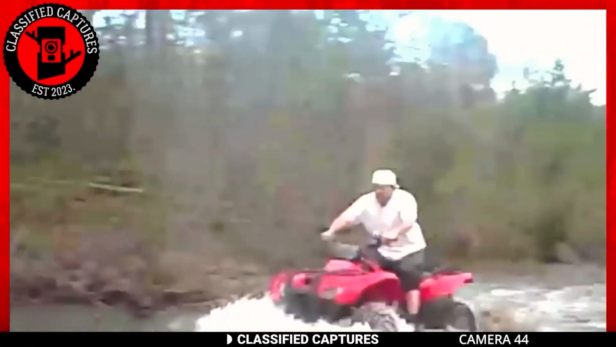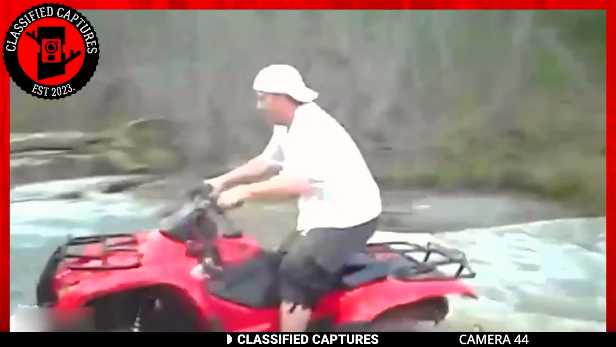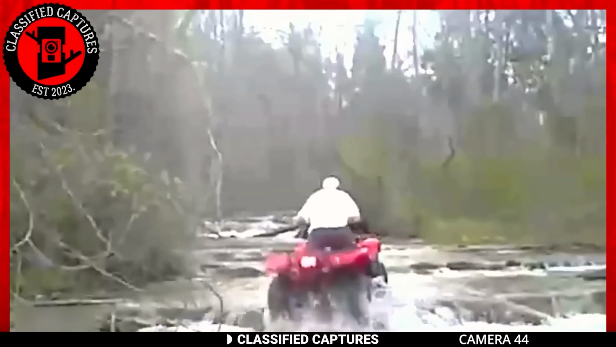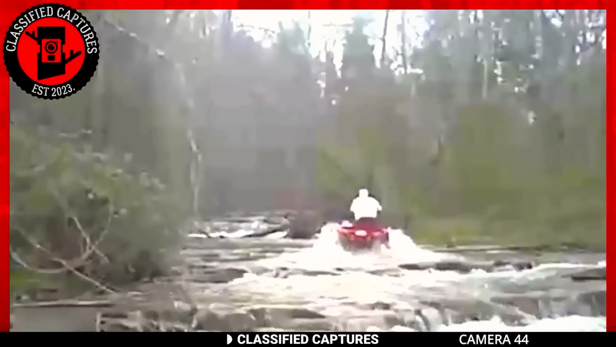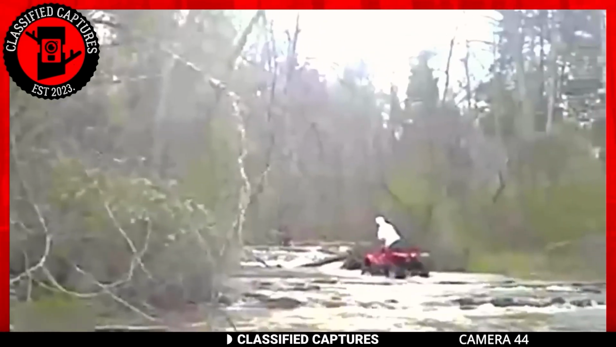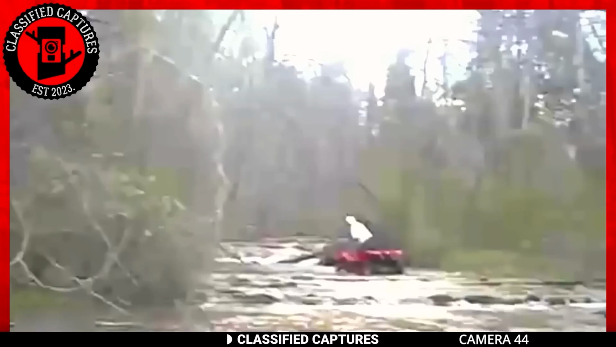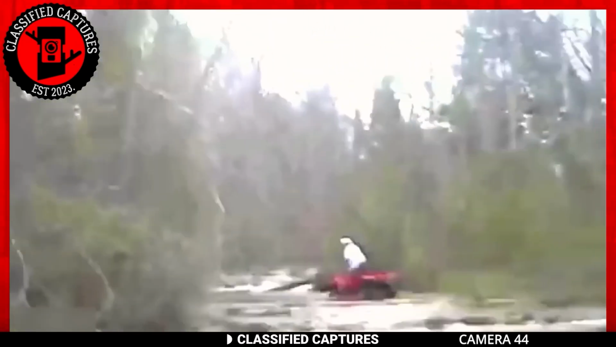In this footage, a man was enjoying a leisurely bike ride through the waters of Virginia's woodlands. His carefree exploration took an unexpected turn when he noticed something unusual. Up ahead in the water, a peculiar figure was moving. The figure in question appeared to be covered in brown fur and was walking on two legs, a sight that doesn't typically align with known wildlife in the area.